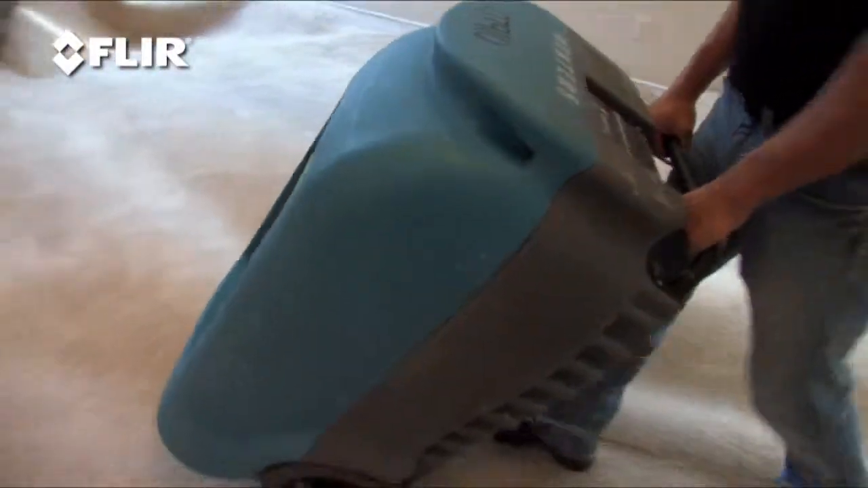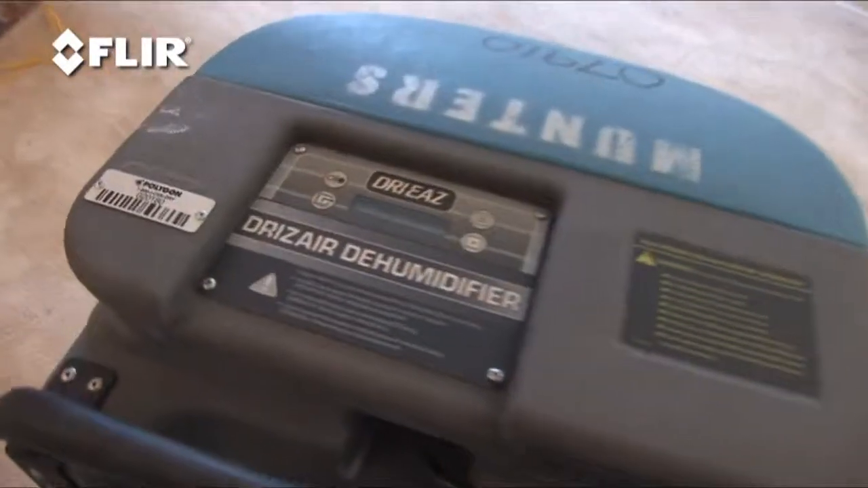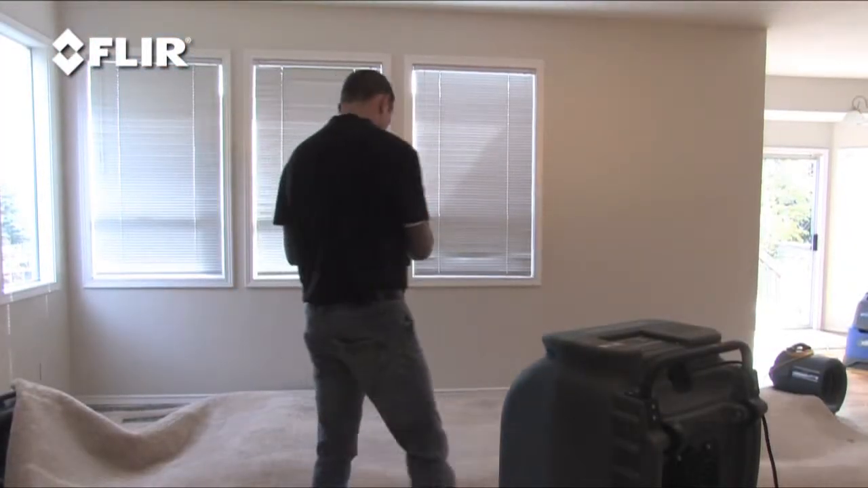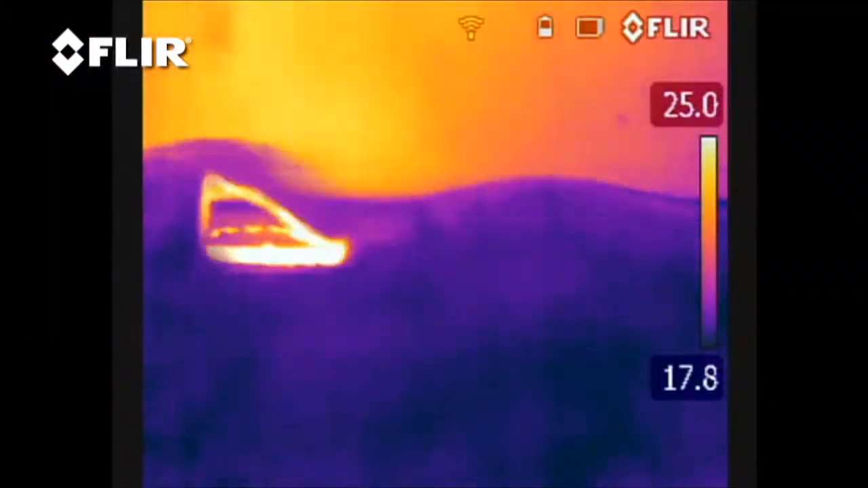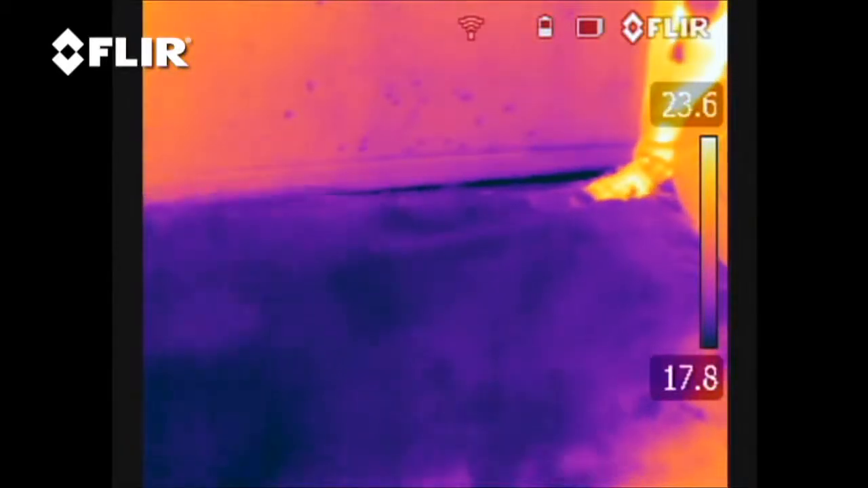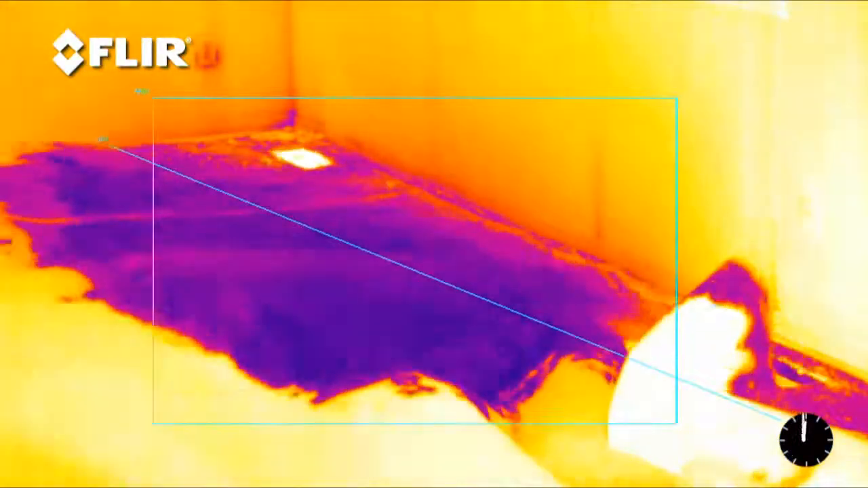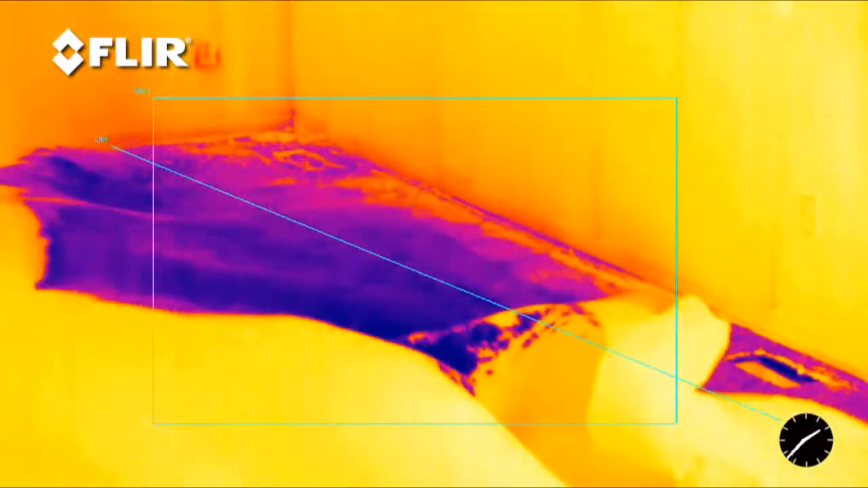You'll also need a heavy-duty dehumidifier. All this equipment is available at most tool rental stores. With the blower and dehumidifier running, monitor the dry-out process with the FLIR thermal camera. In this time-lapse video, you can really see how well the drying process is going.